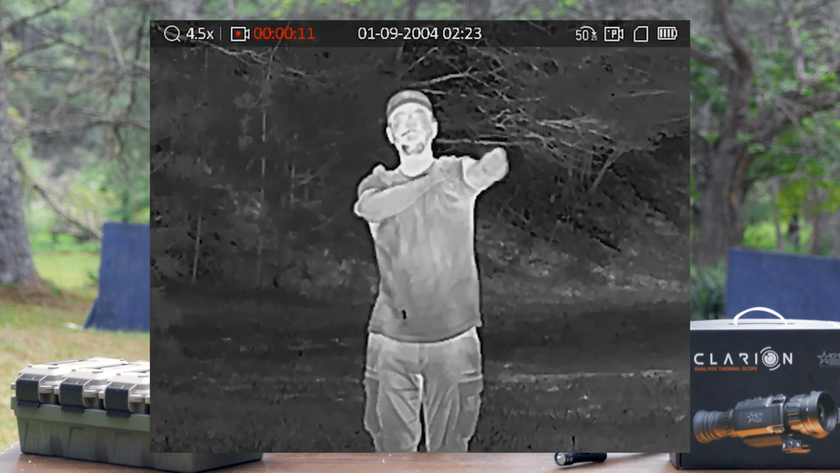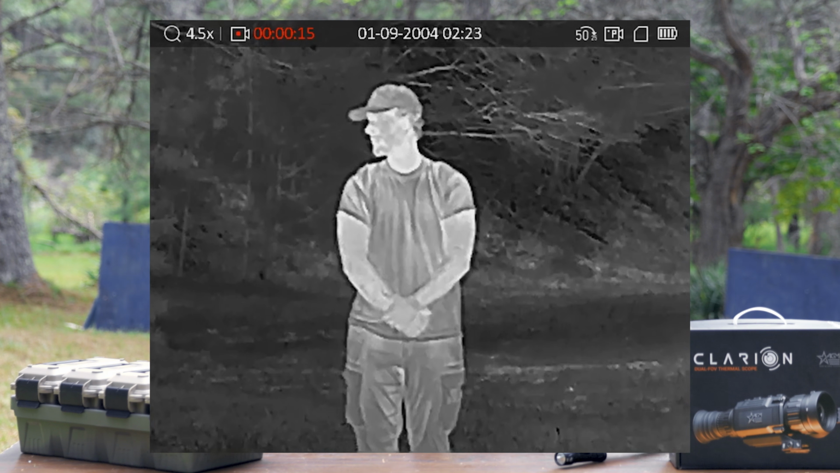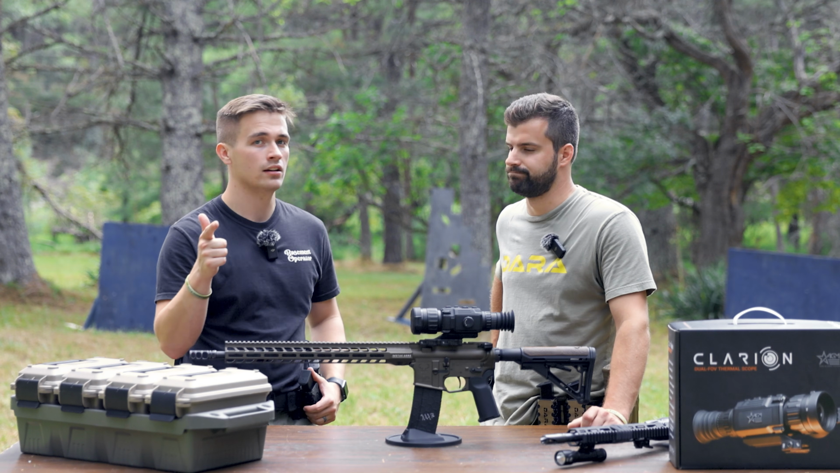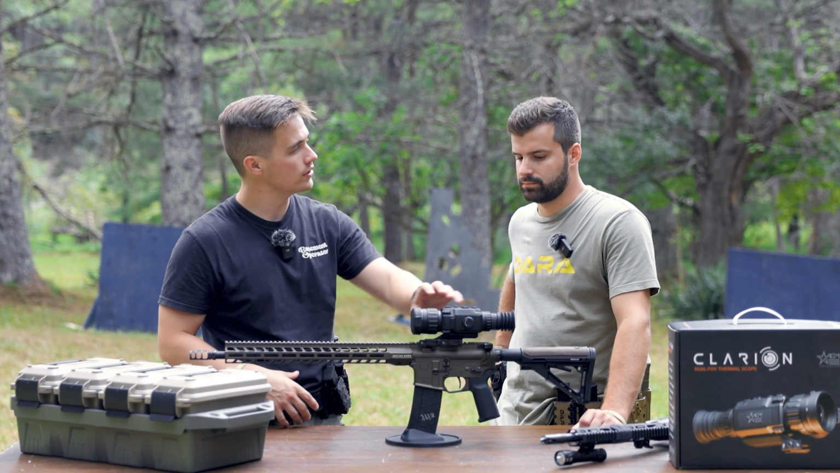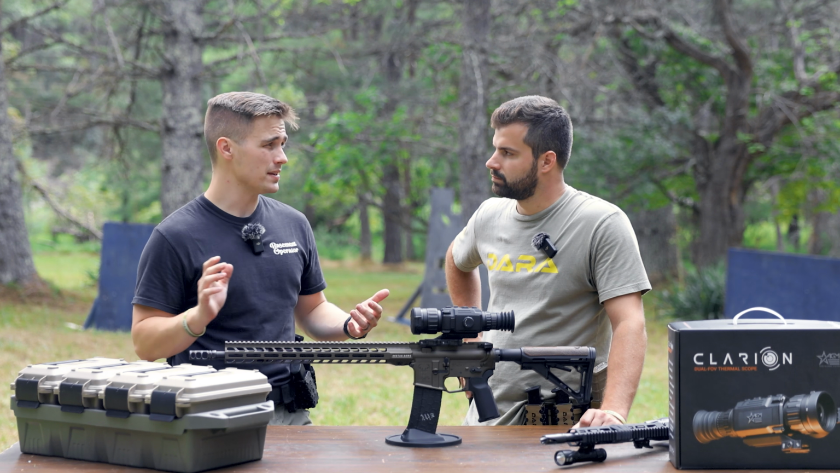And then moving on, you got your USB-C. So this has onboard recording. You don't have to worry about buying micro SDs because Hunter doesn't keep any in stock or anything like that. So you have 16 gigs stored on board, and you can record and transfer your footage on and off. Easy peasy lemon squeezy.